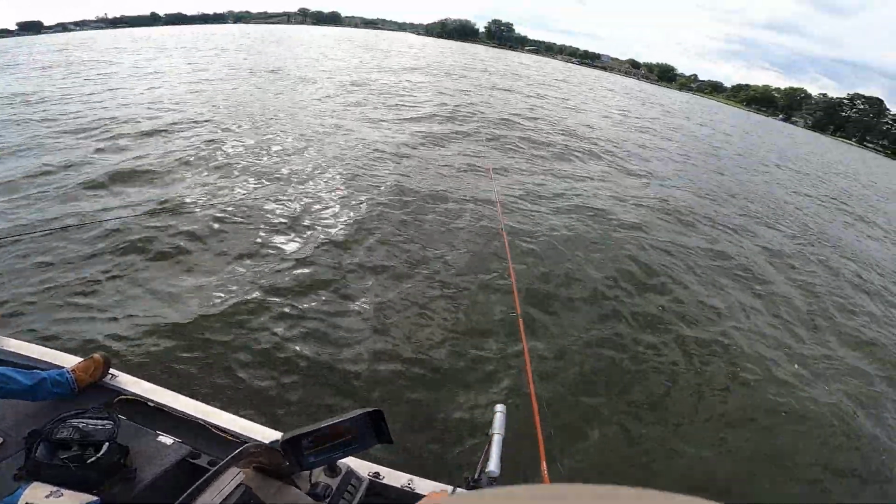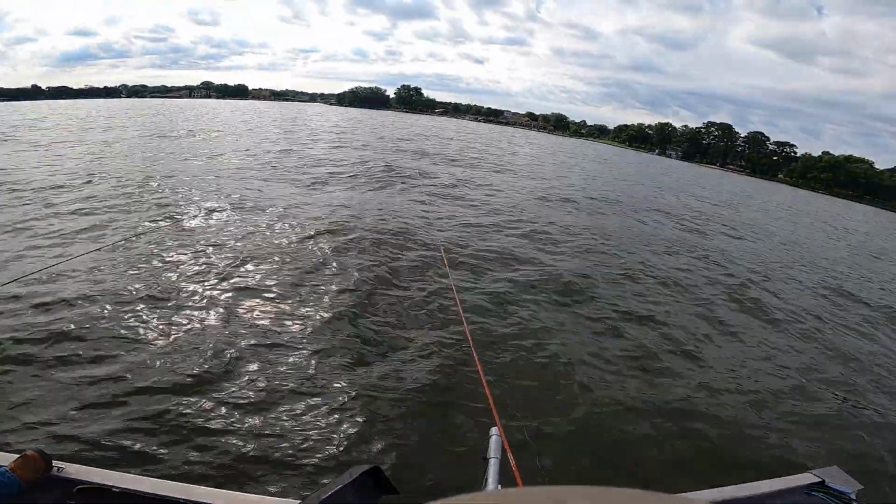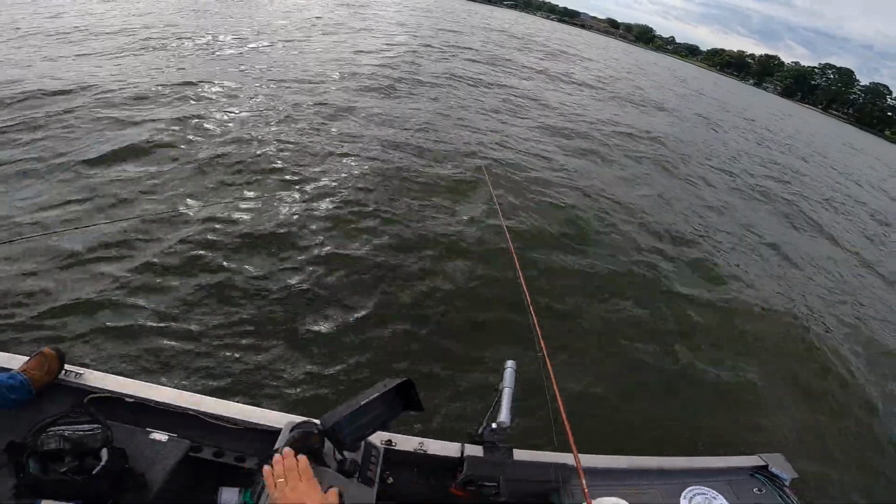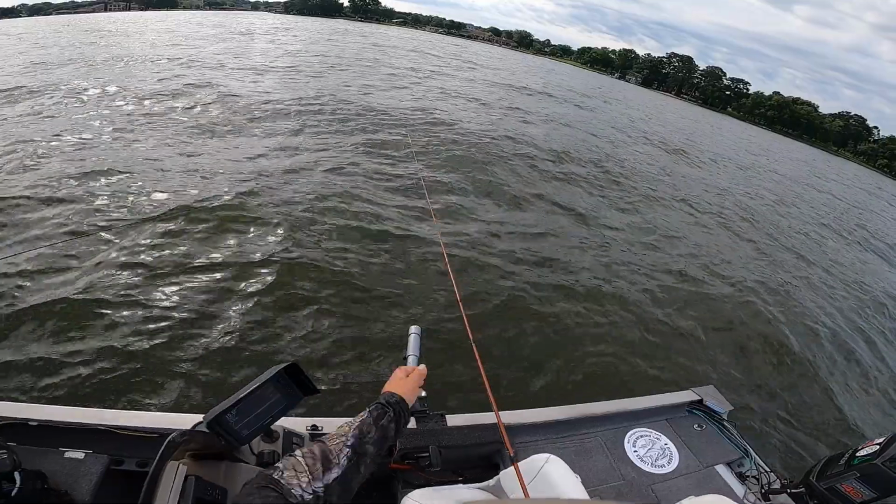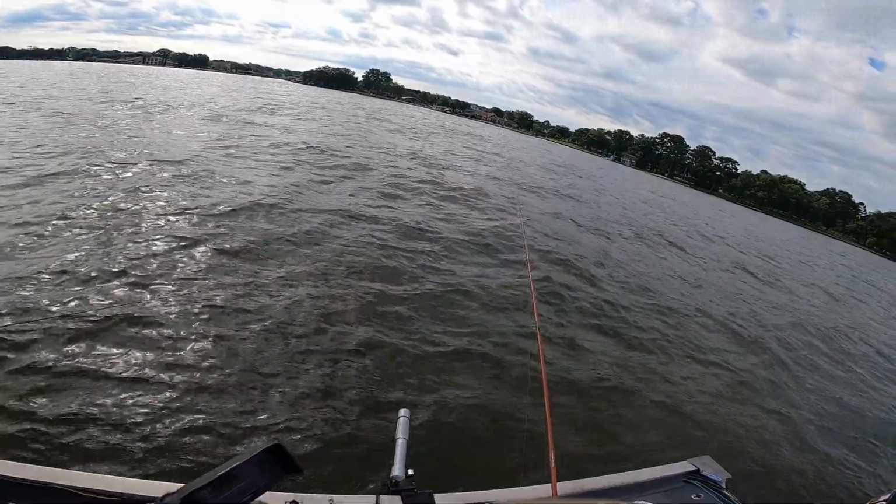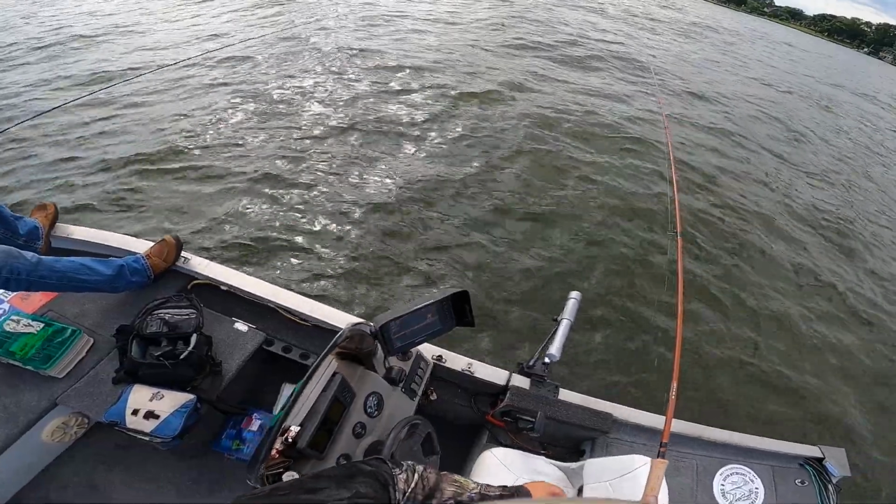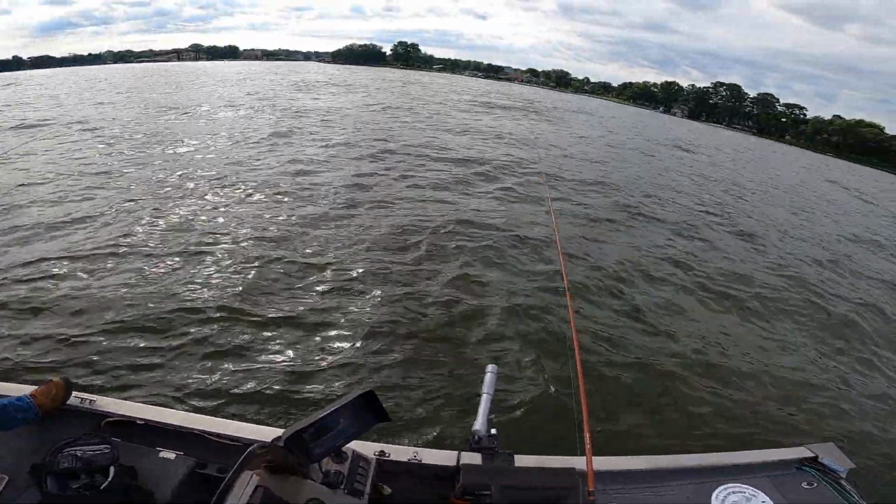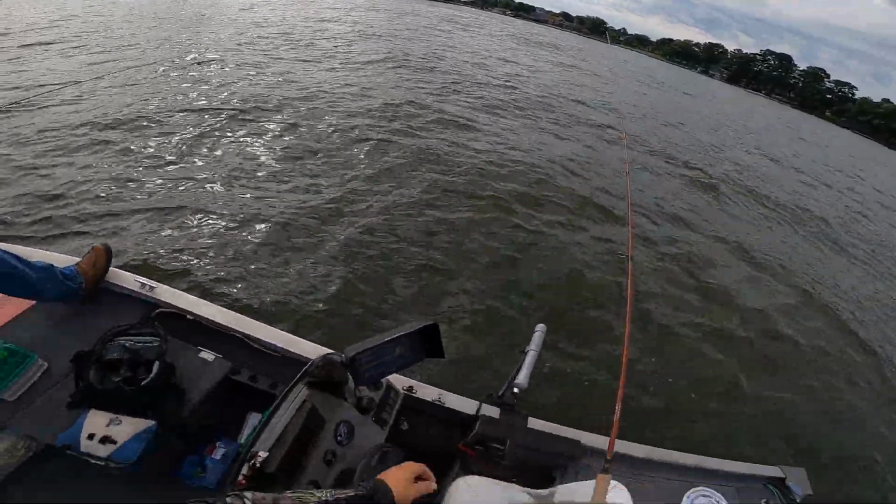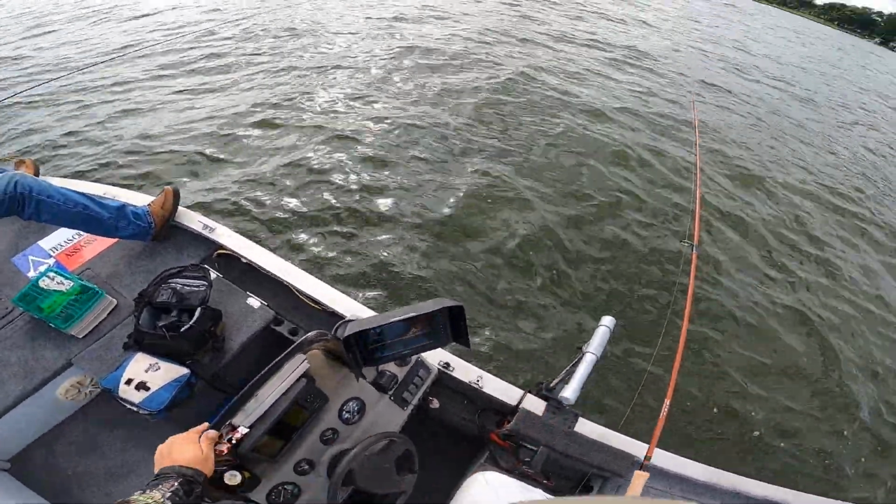Seeing how it's not a brush pile, casting to it's a good method. Casting past it, letting it sink, and then reeling it back towards it. It's a good method. Yeah, we just drifted away from it. Casted past it, letting it sink. I don't even see my jig on the screen. I cast past it so far.